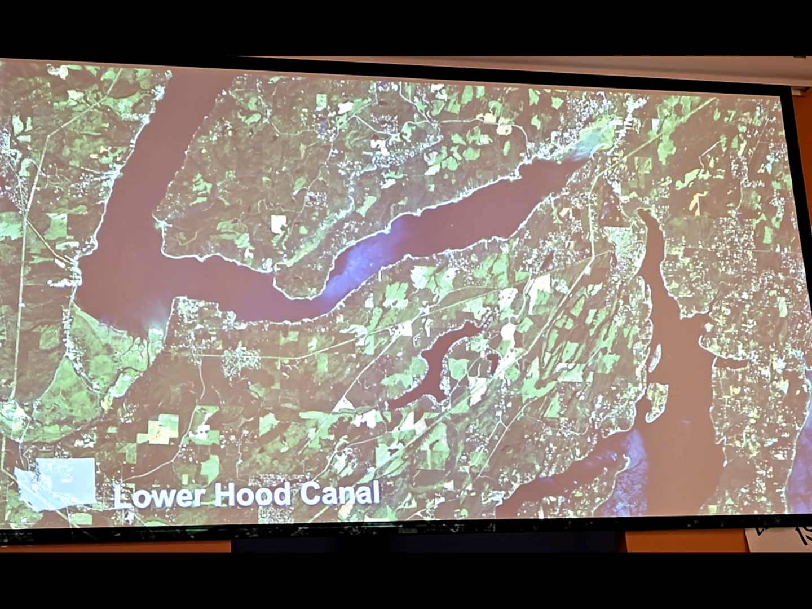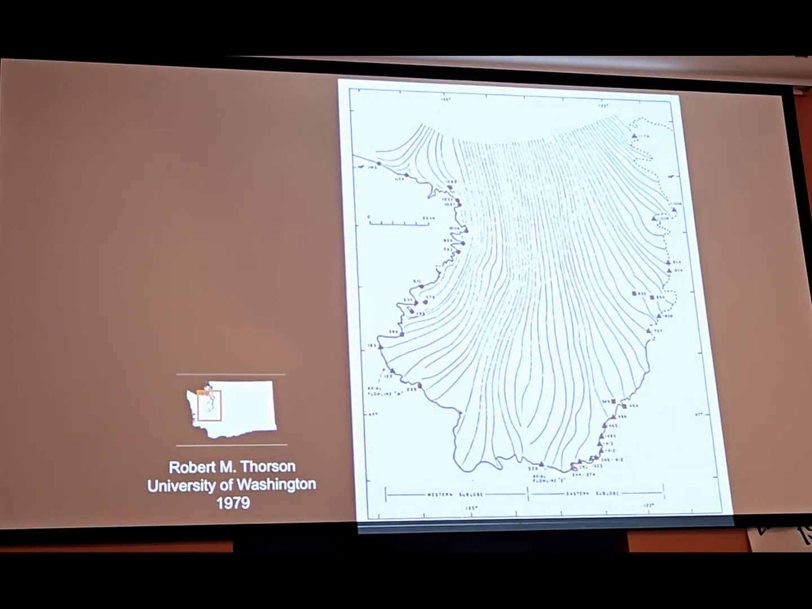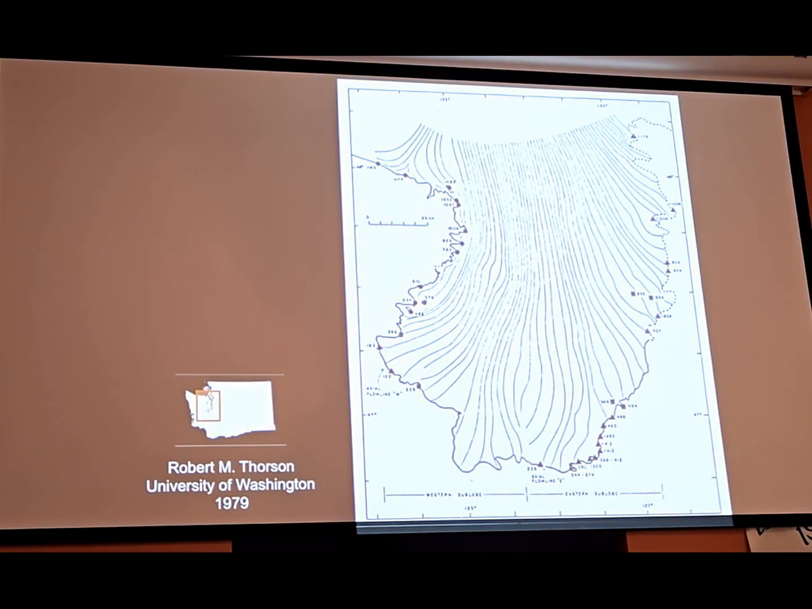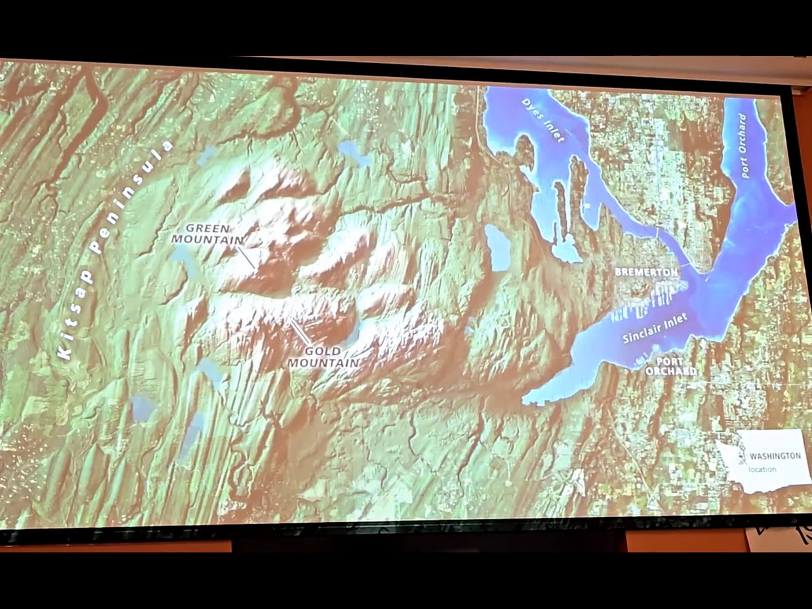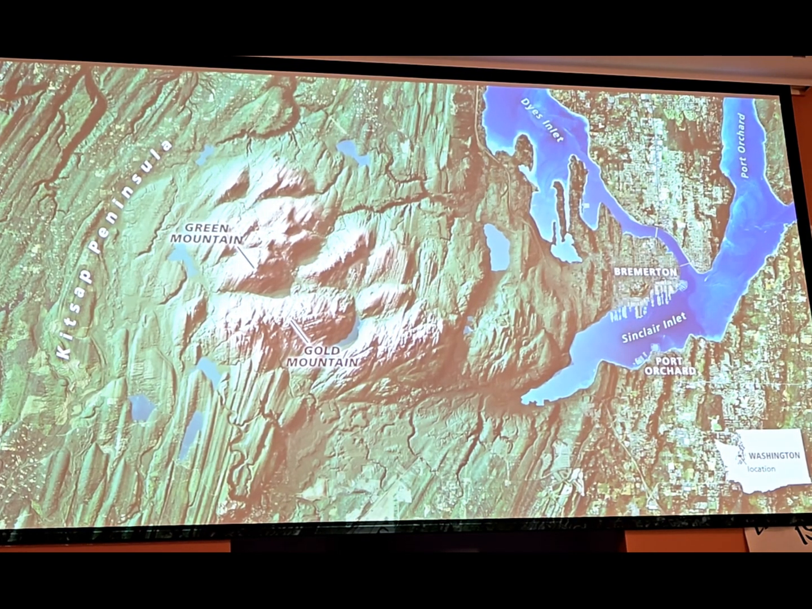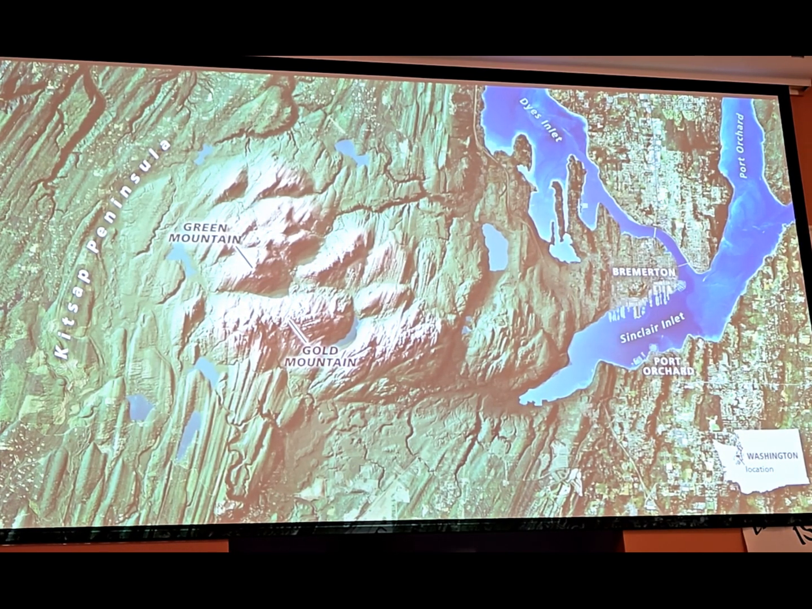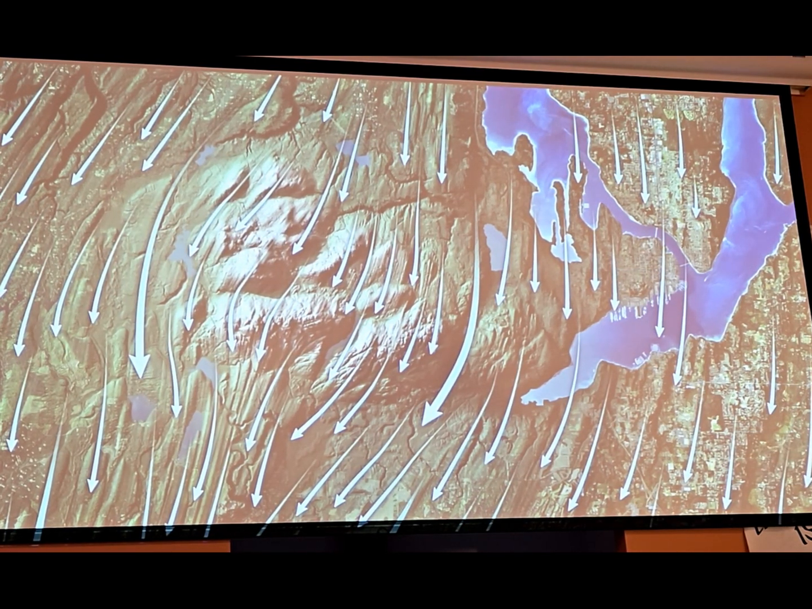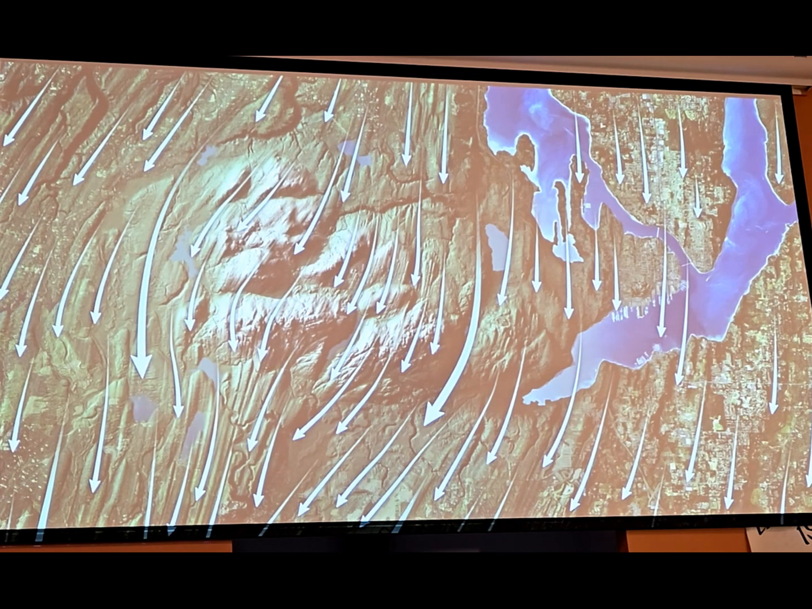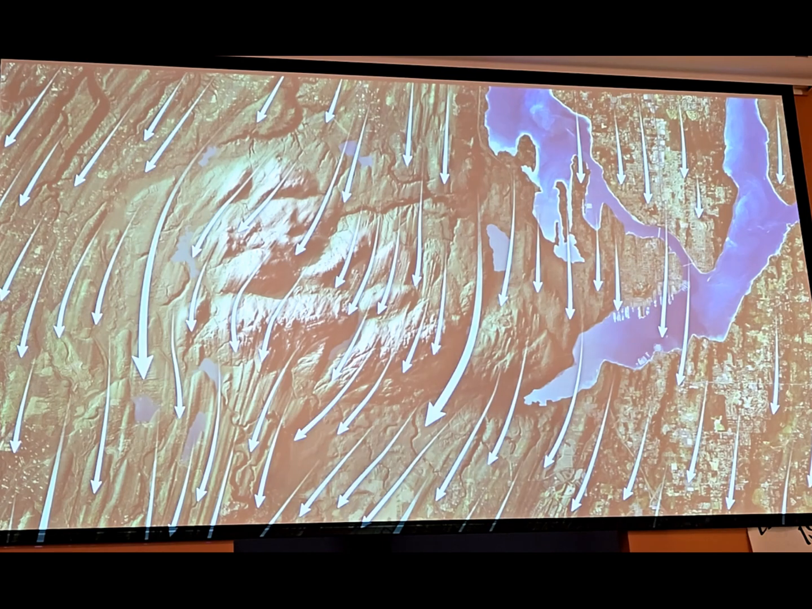This is a map of those topography-derived glacial flow lines by Thorson as well. So we can actually map where the glacier moved based on those hills. Here's another good example of that. This is Green Mountain and Gold Mountain on the Kitsap Peninsula, kind of the tallest peaks out there. And you can map those flow lines using these arrows. I think this is Bremerton over here for context.